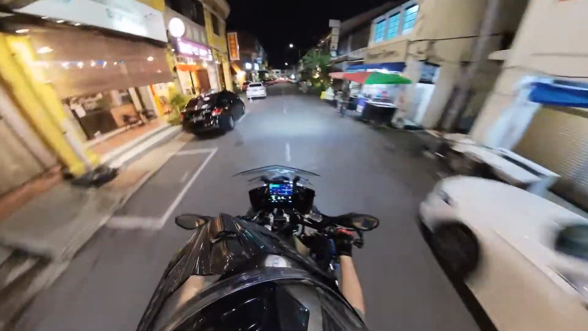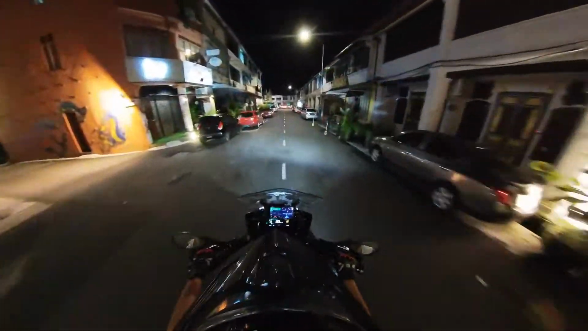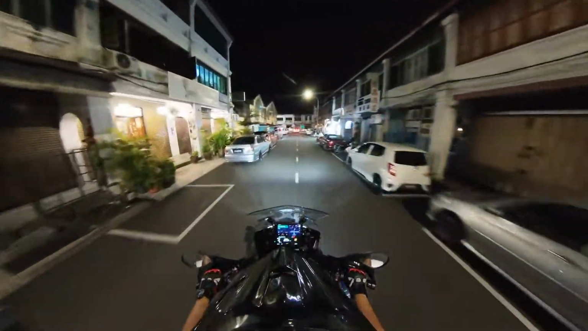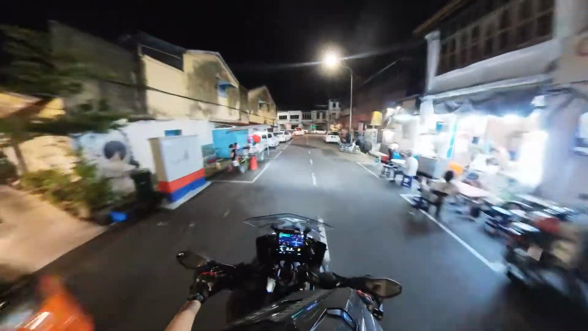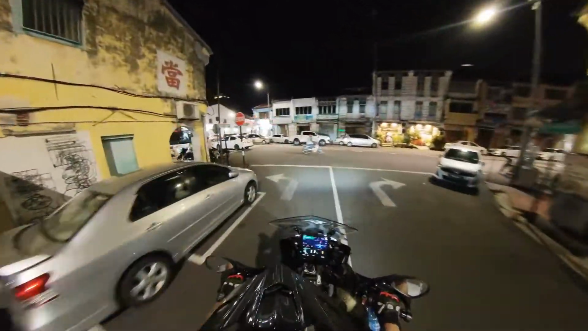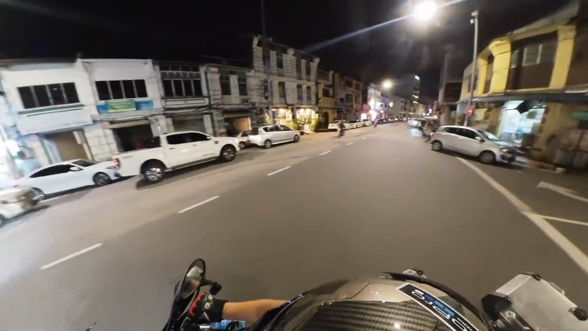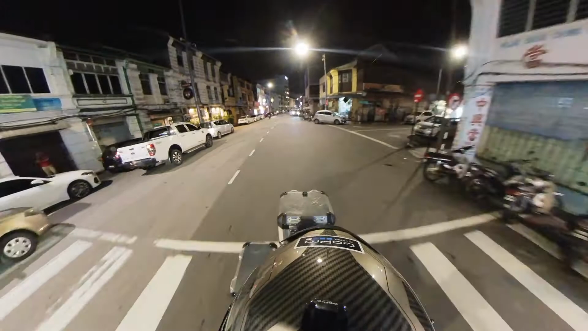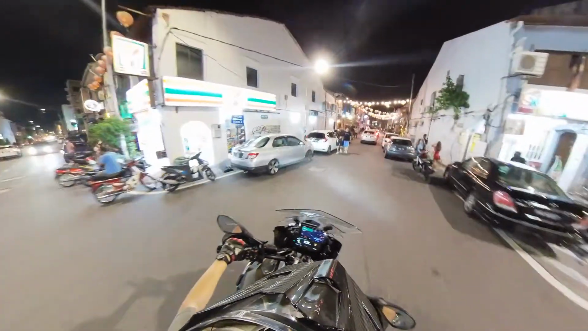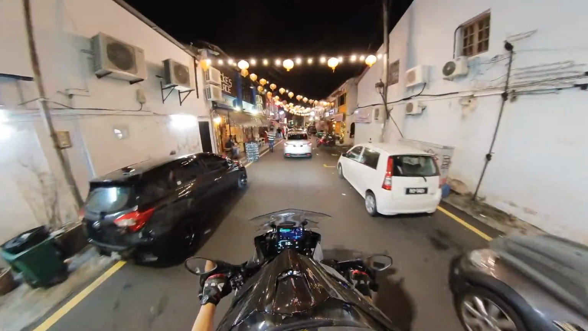So we're gonna make a couple of turns, a left turn and an immediate right after that. That'll take me right into Love Lane. And there it is. Making a left or a right here, and you can see this area is a little bit more happening, right?